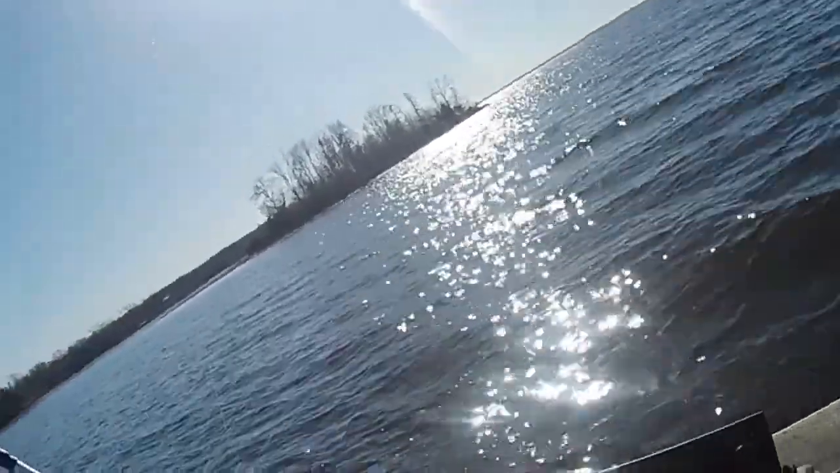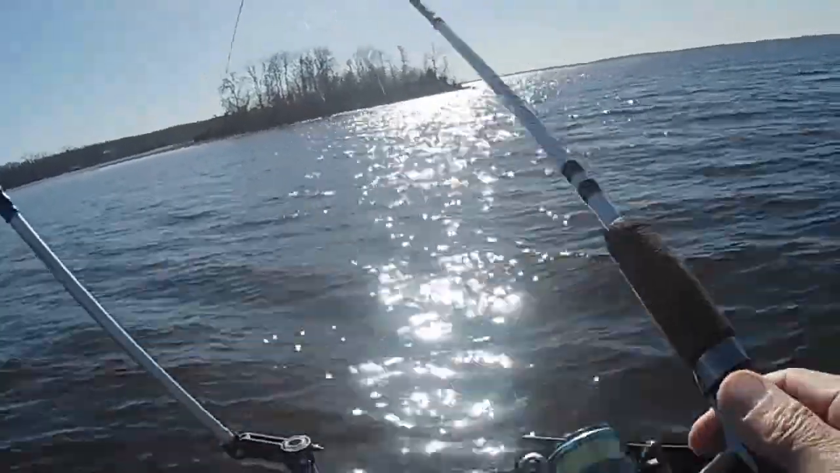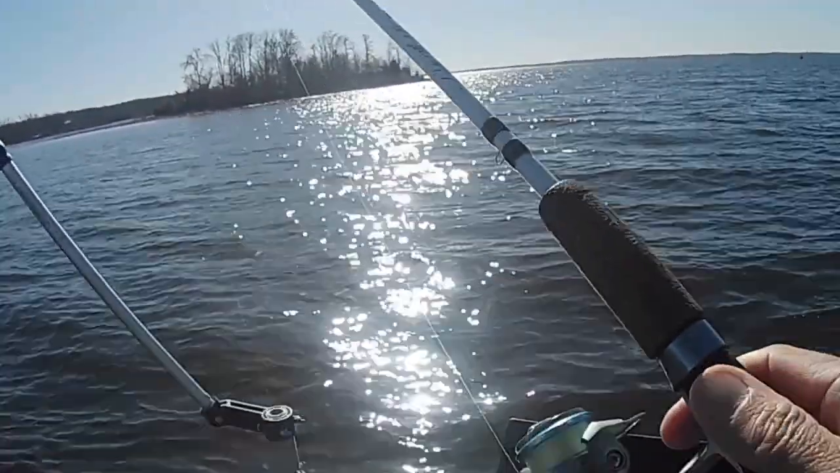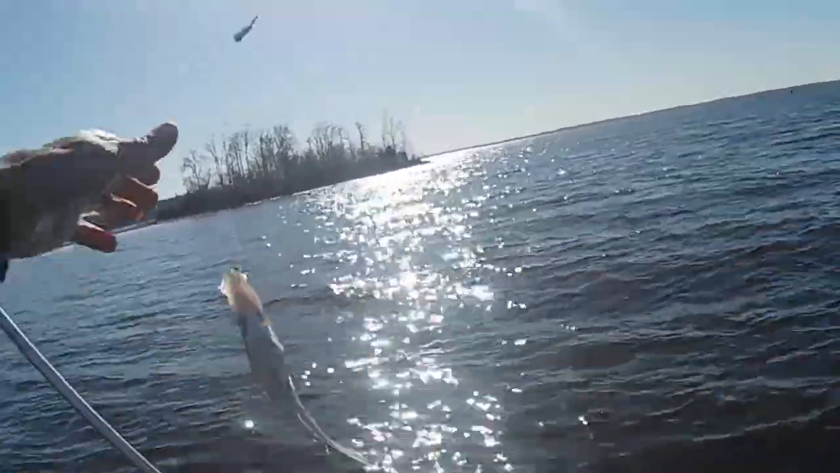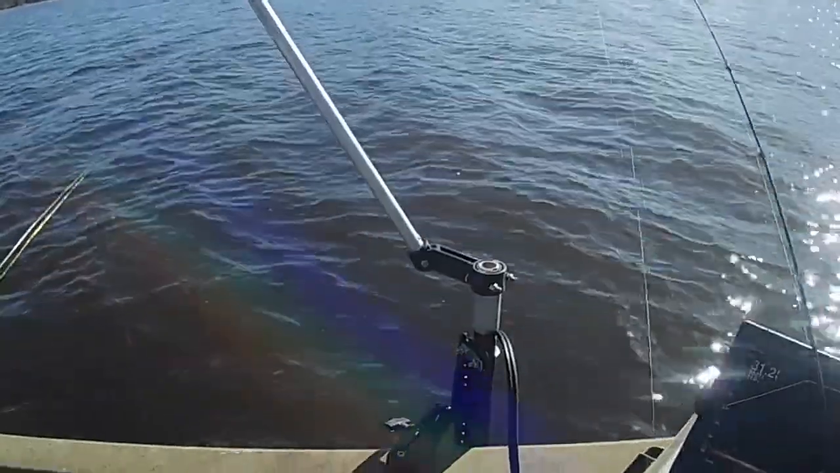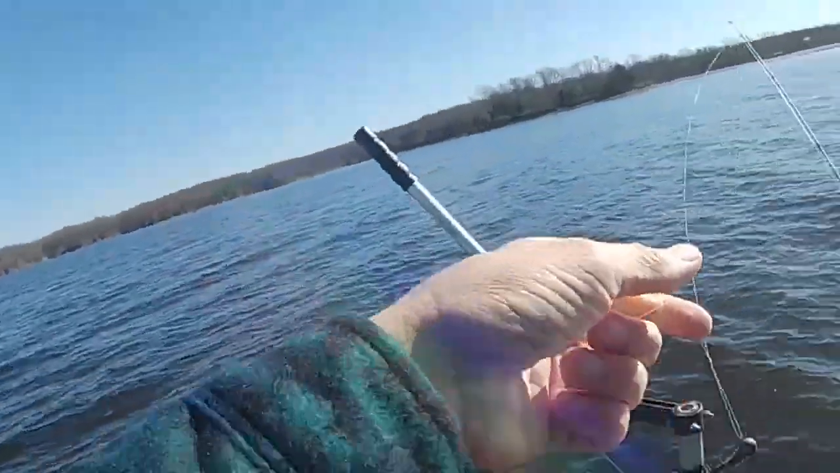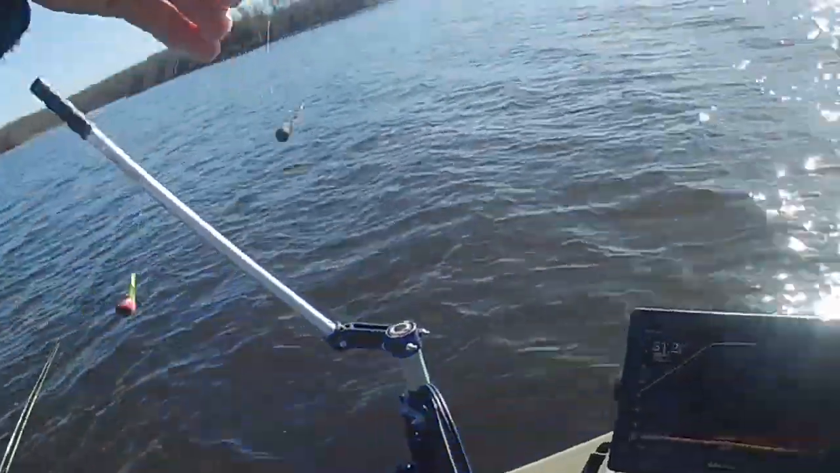There's another one, Joe. He's not very big either, I don't think. Nope. Shucks. Just a little tater chip fish. But I'd rather clean a mess of this size than I would 2-pound fish.